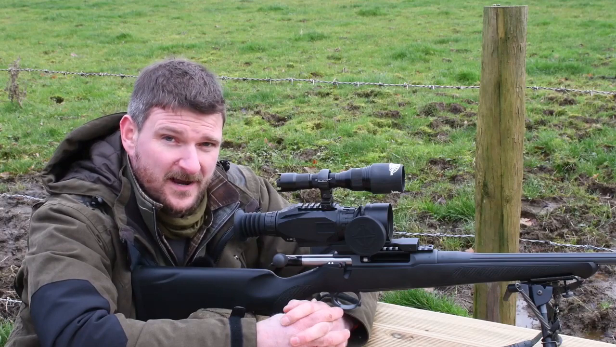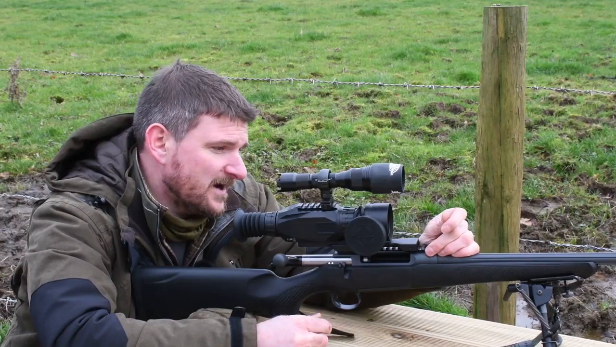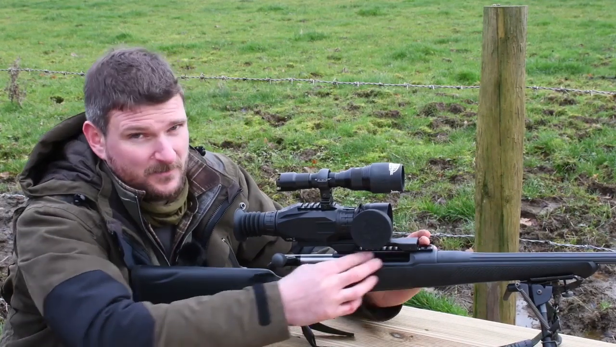I just think it's a great piece of kit, and I'm really glad to be using it. This is going to be my test bed throughout the winter for all night vision thermal imaging kit, because I've got a lovely Picatinny rail on it.